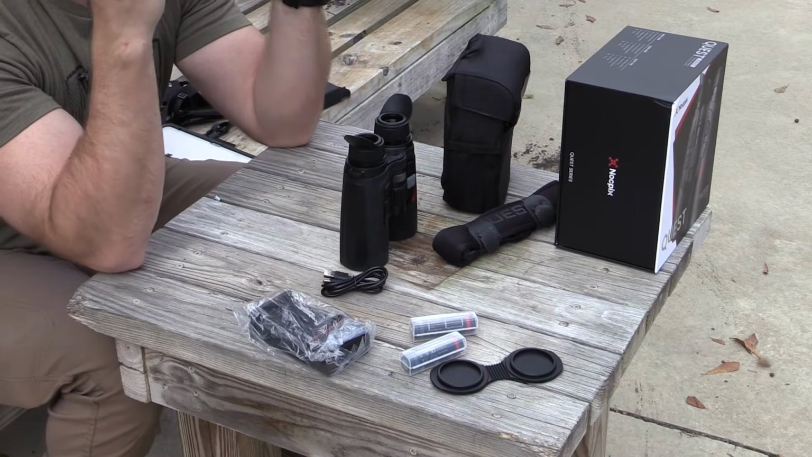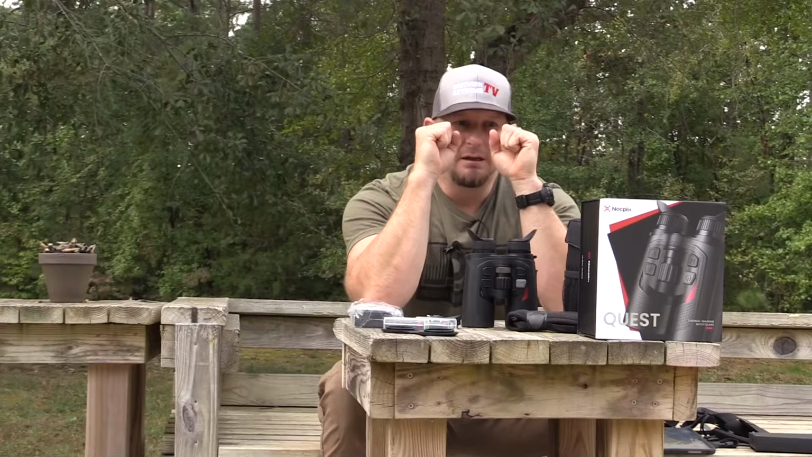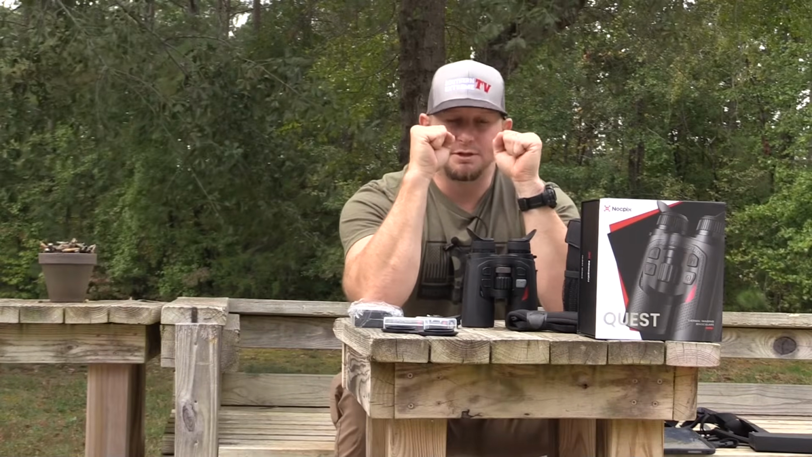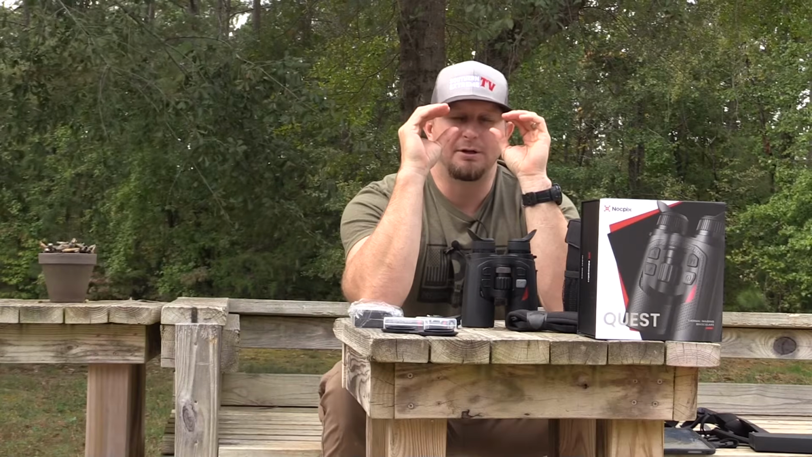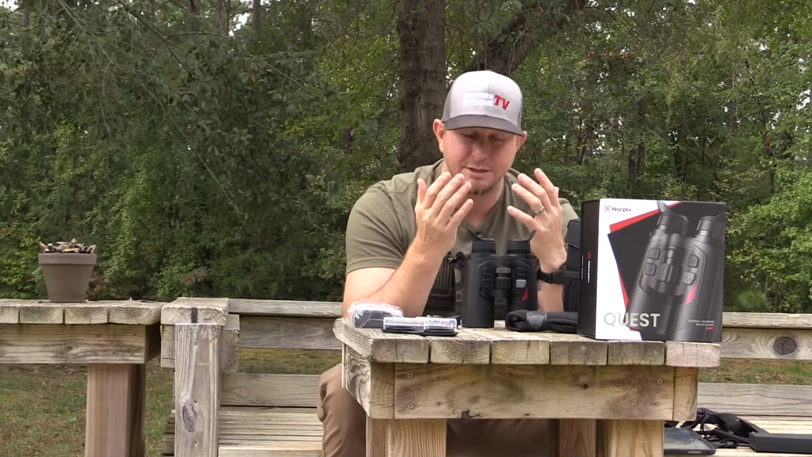Now, that's not to say that, once you take the optic down, if your eyes are completely dilated in the dark, and then all of a sudden you put a bright screen up in your eyes and then you take them back down, it's going to take you a little bit of time for both eyes to adjust.